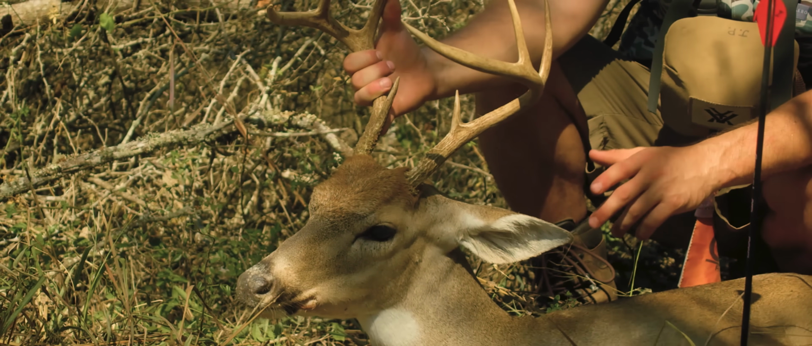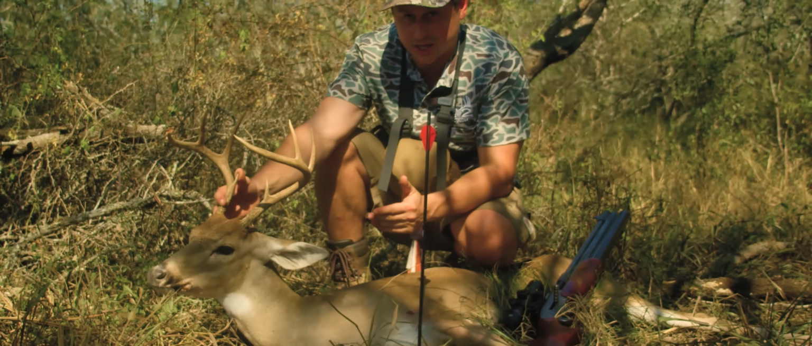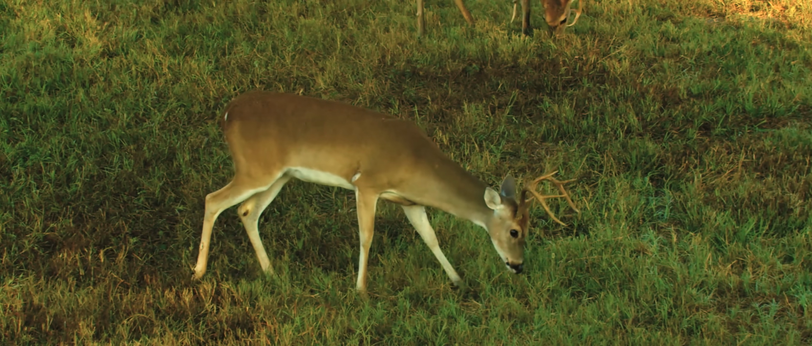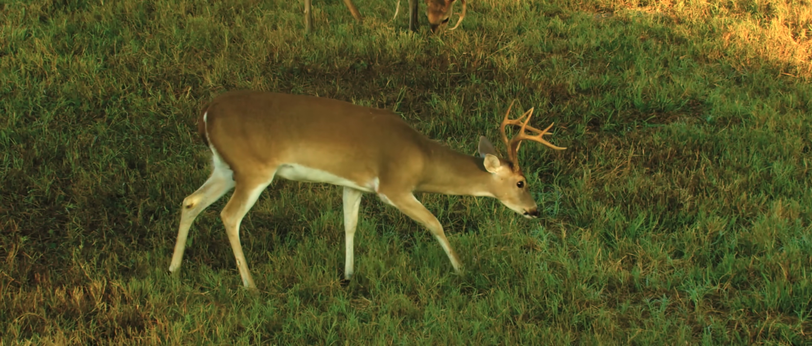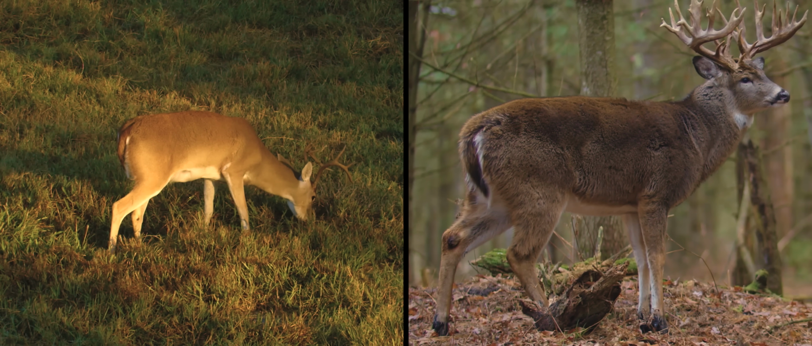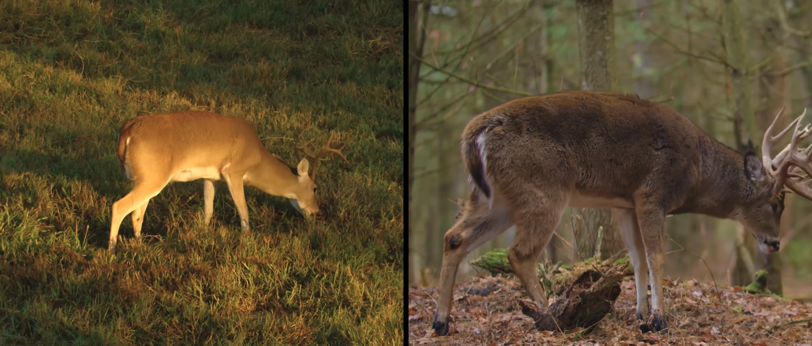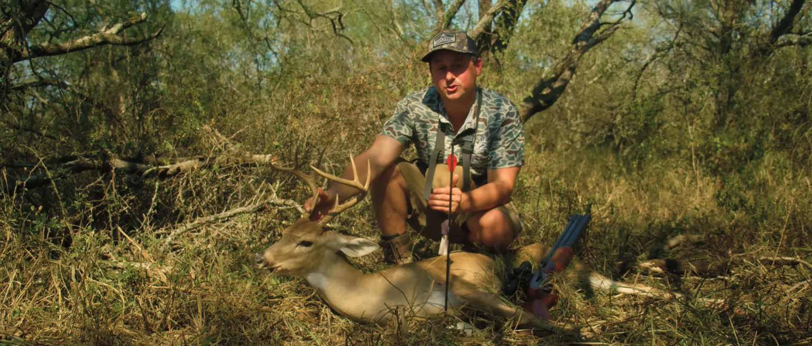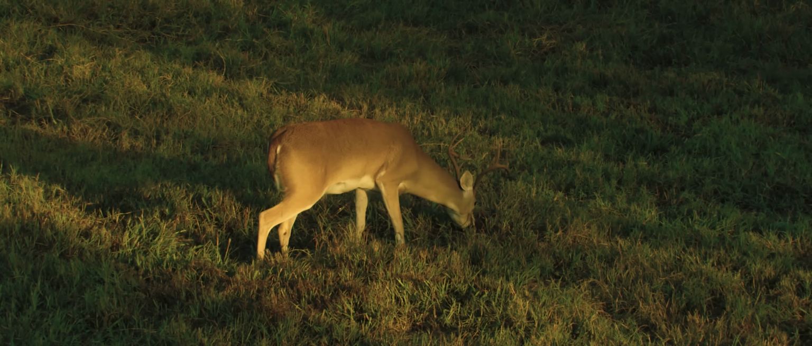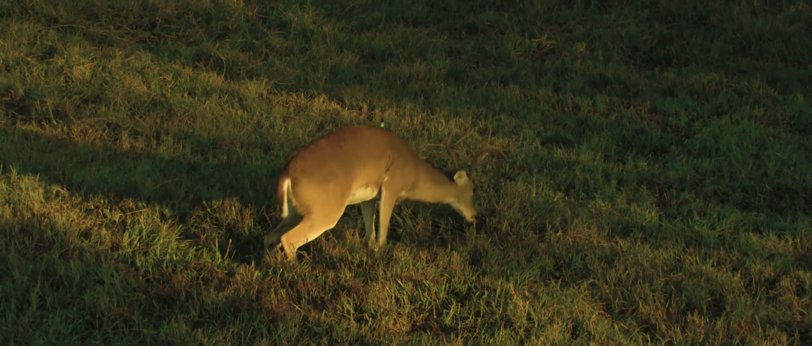Now you may be sitting at home thinking to yourself, man, that is a smaller bodied deer, and you would be correct. Keith and I think that these are kind of like a subspecies of coastal whitetail down here in South Texas. We can put video of that next to a Michigan buck from Legends Ranch, and I'm telling you what, the size difference is amazing. You really got to look at the characteristics and features that make an old buck an old buck. And when you got a deer like this that's 3 years old, you see this guy, you take him out, plain and simple.